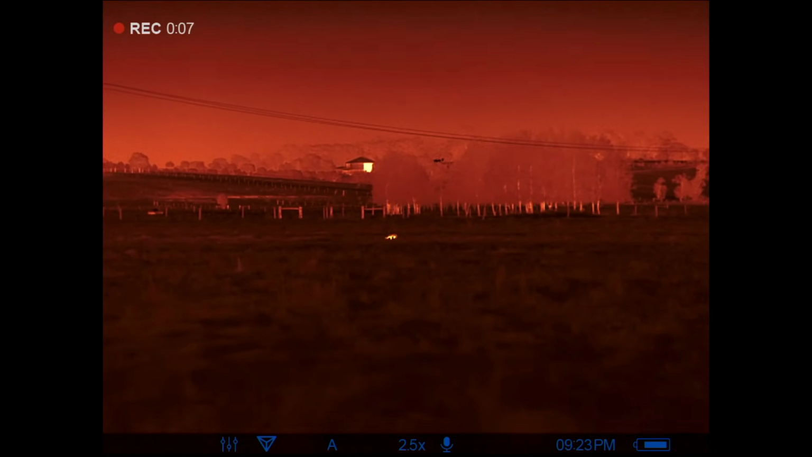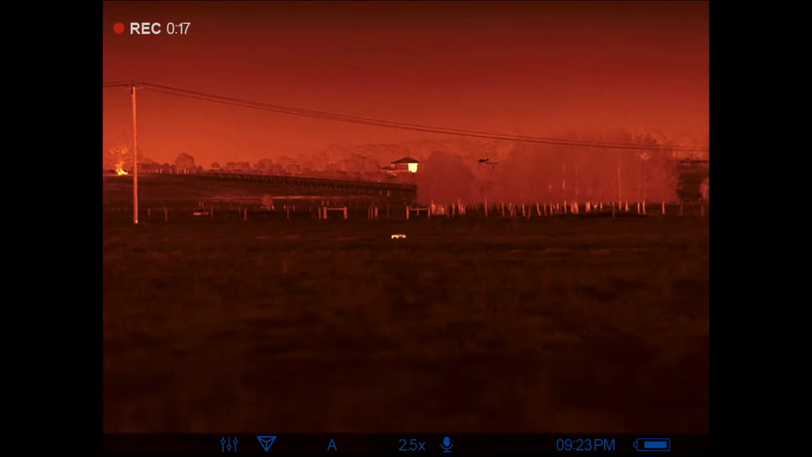Righto, so another fox out here. Do I walk in or do I blow the whistle? I'll tell you what, we'll blow the whistle and see what happens. I've got a few trees behind me to break up my outline in this open paddock. Let's see how we go.